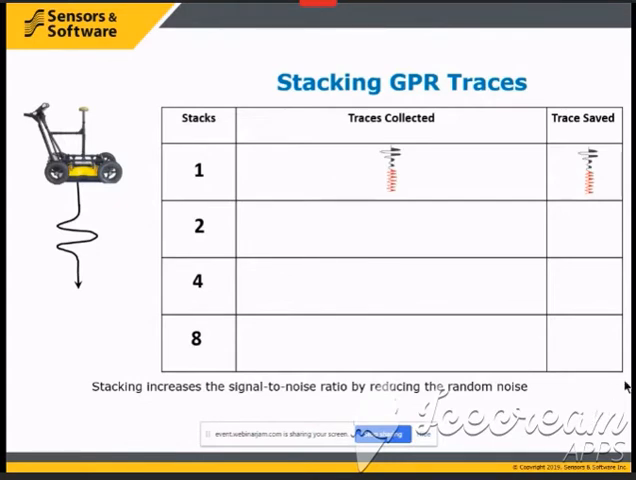So if we stack 2 times, we fire the transmitter once, we save the trace. We fire the transmitter a second time, save that trace. Then we average the 2 traces and we record the average of those 2 traces. If we stack 4 times, we fire the transmitter 4 times, save all 4 traces, then we record the average of those 4 traces. Same with 8 stacks.